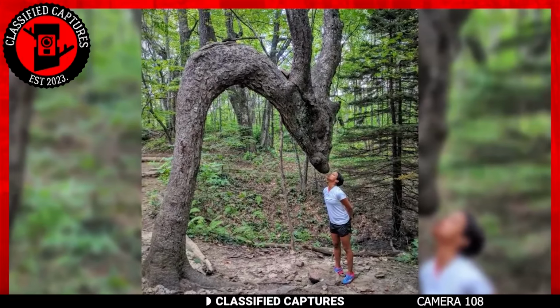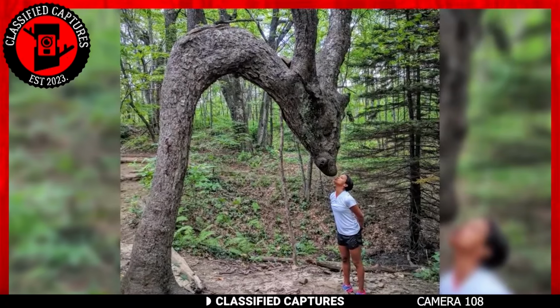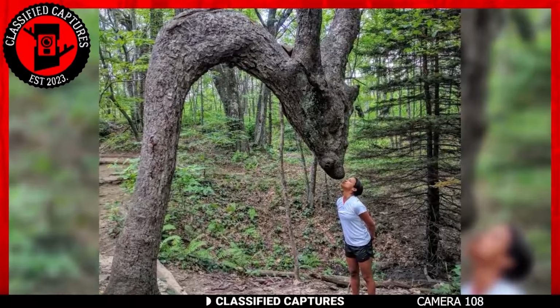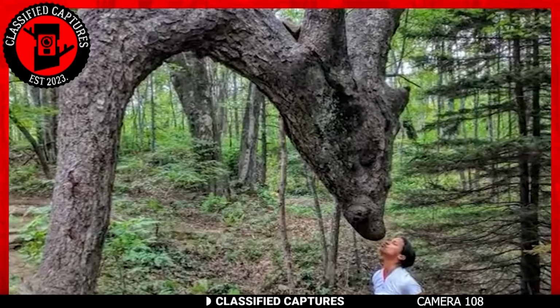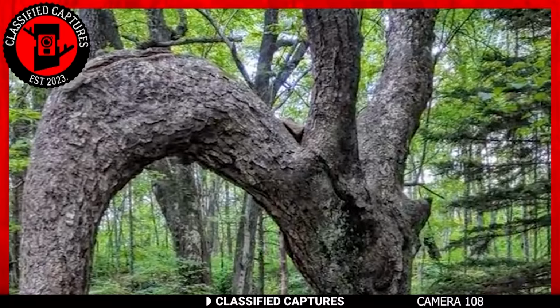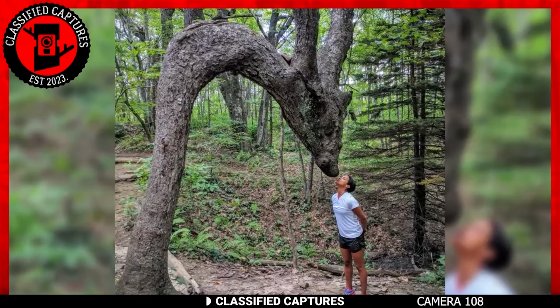What could account for this tree's strange growth formation? All other trees in the area look normal. What if, and this is a big what if, but what if an actual dragon was cursed and transformed into a tree? I know it's a big stretch, but after everything we've seen on this channel, would you consider that an impossibility? Think about it. Either way, that was the final clip in today's episode.